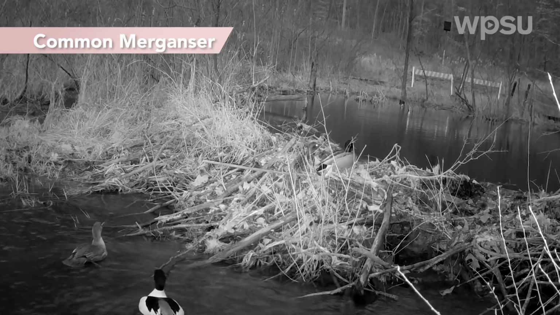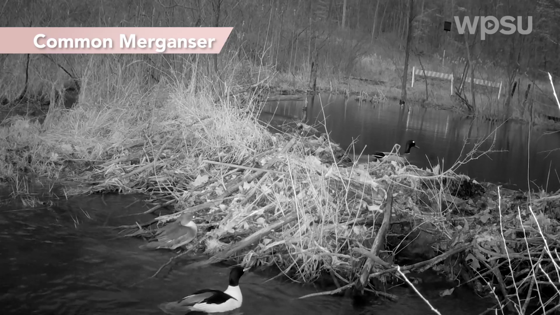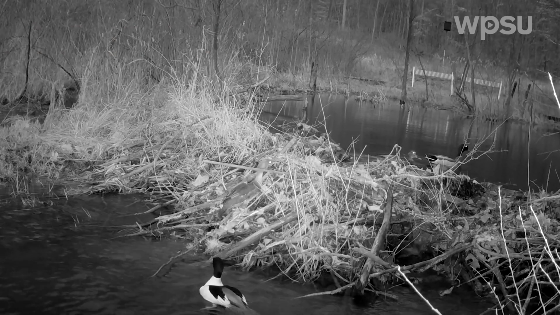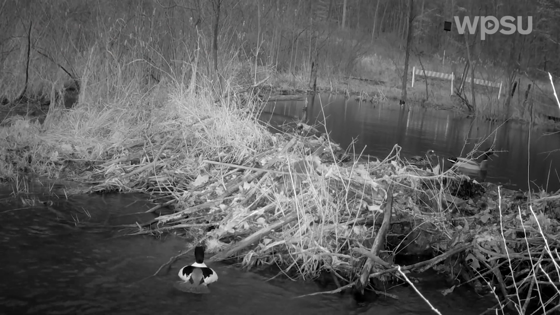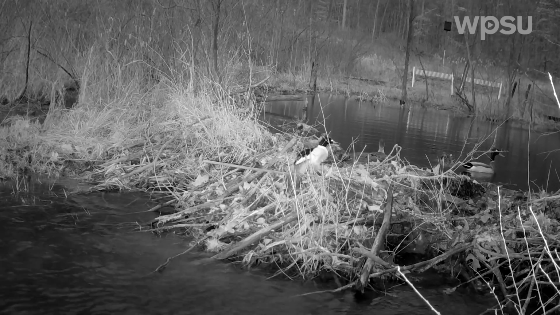Here we have a pair of common mergansers following these mallards up the beaver dam. Being diving ducks, mergansers' legs are positioned really far back on their body toward the tail, which makes them really good at swimming underwater, but not so great at walking on land.